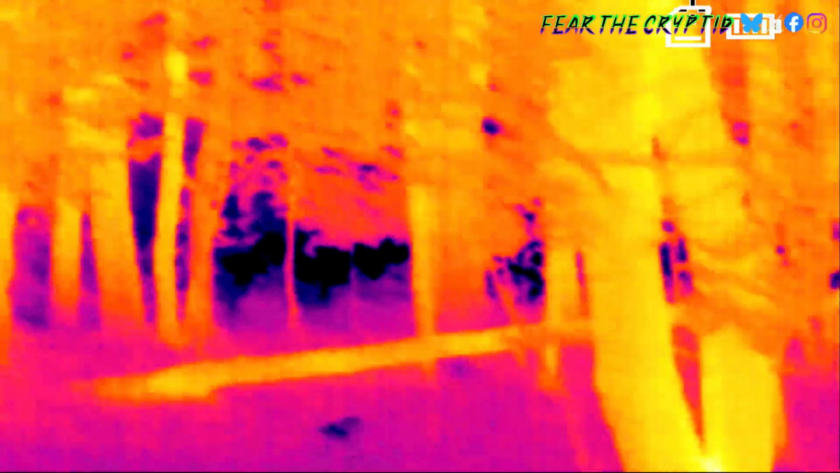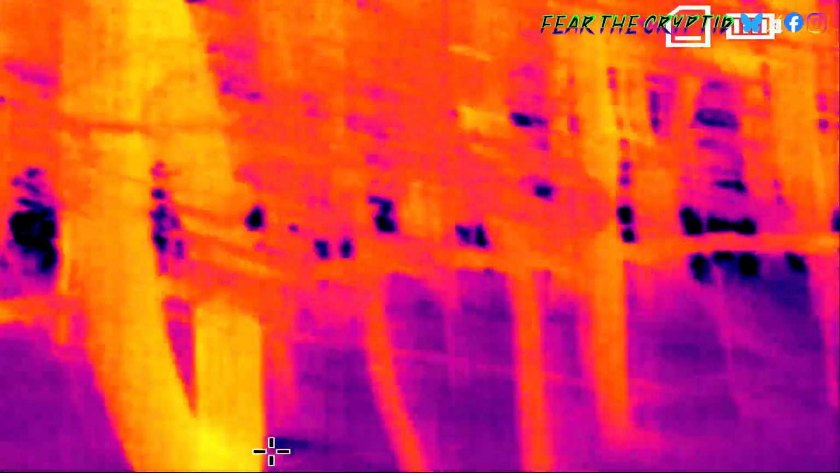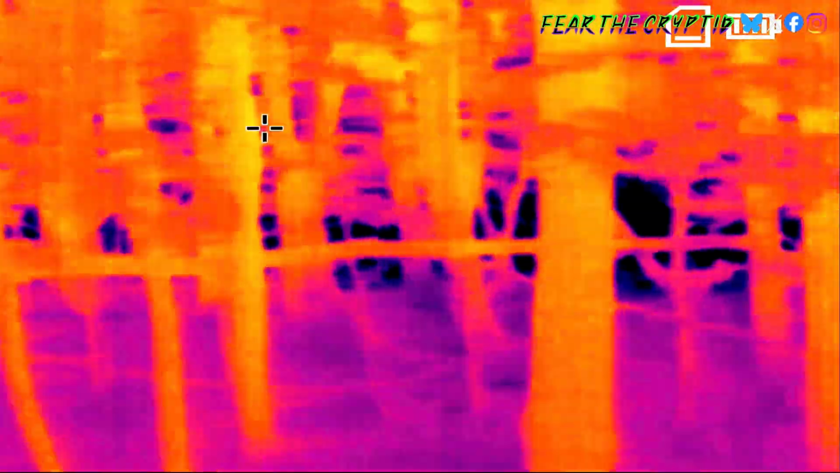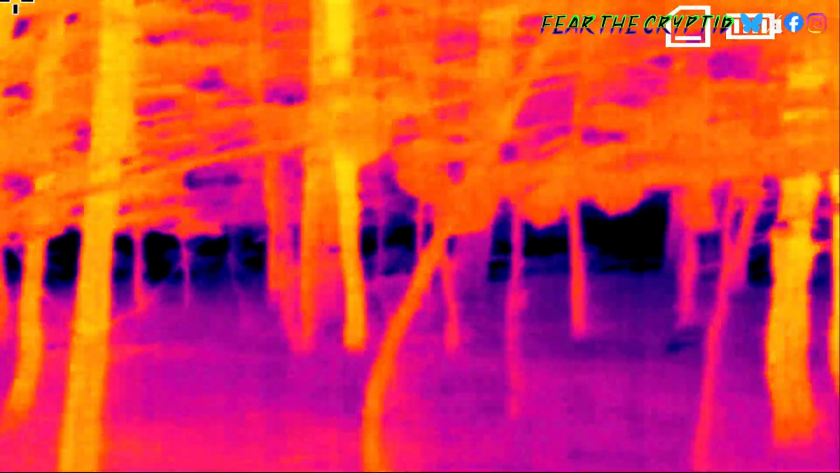Continuing to scan the tree line, the thermal camera provides a look into the deep woods. At this time in the evening, you can barely see if there's someone next to you without it.